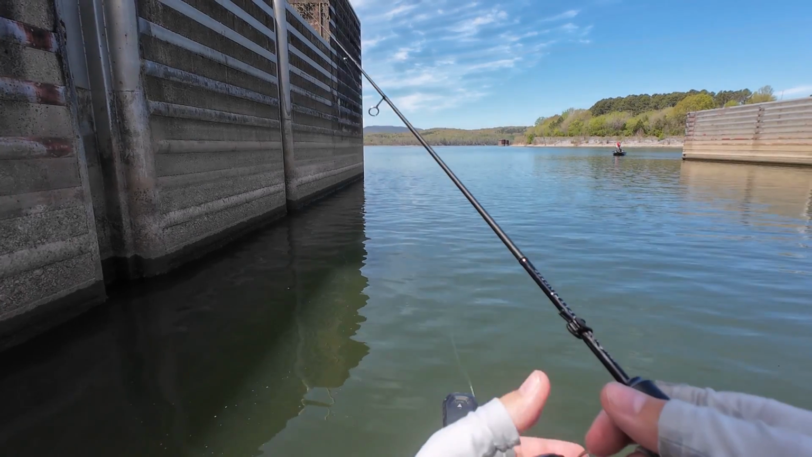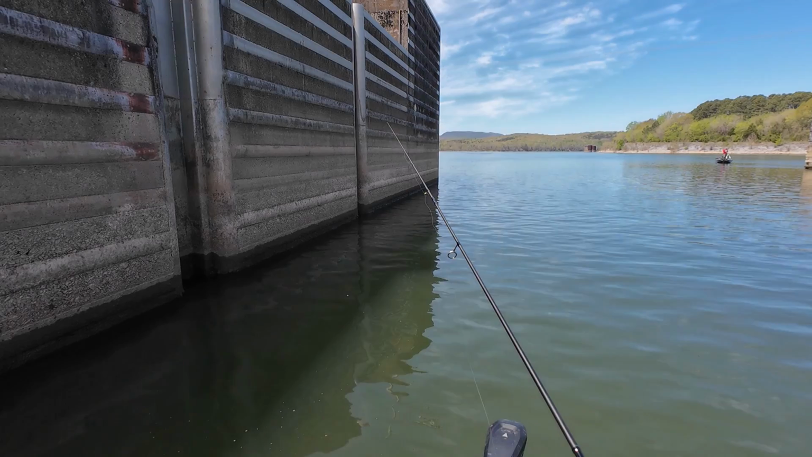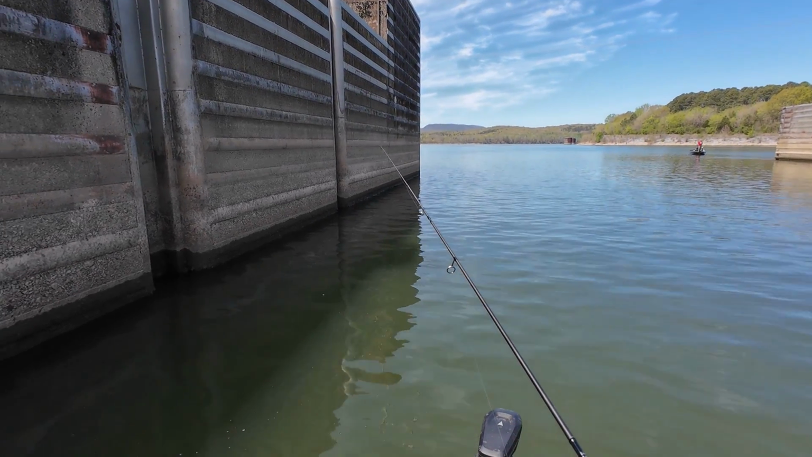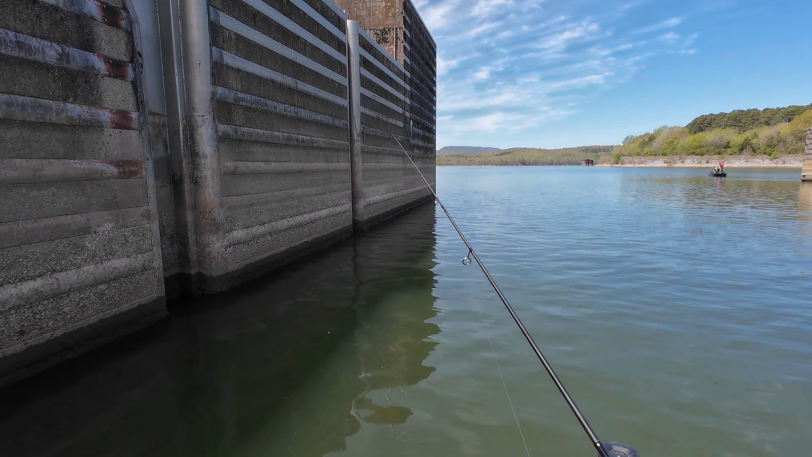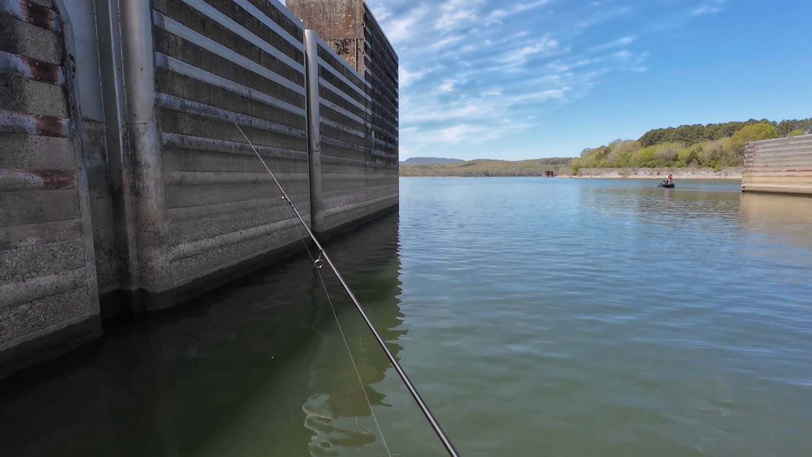But when it's dropping, I think they expect it to keep dropping, and it's just something genetic that tells them to move back deep. They're not that deep, but I haven't fished here for months.